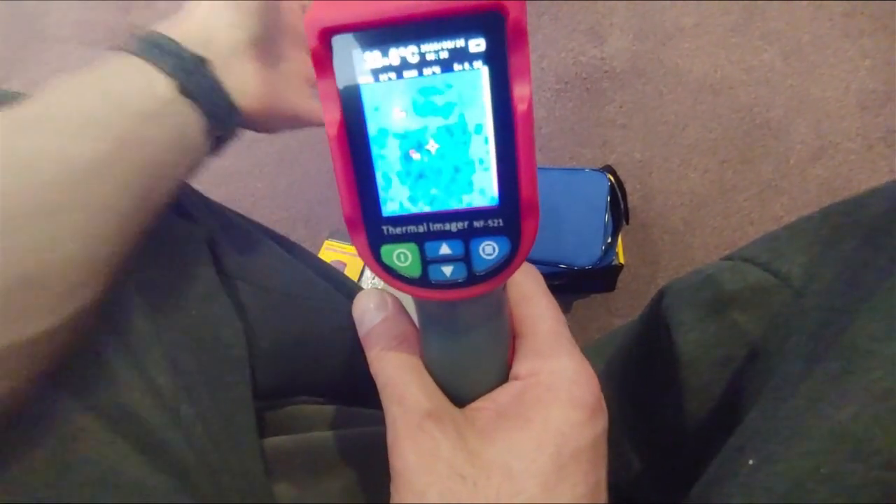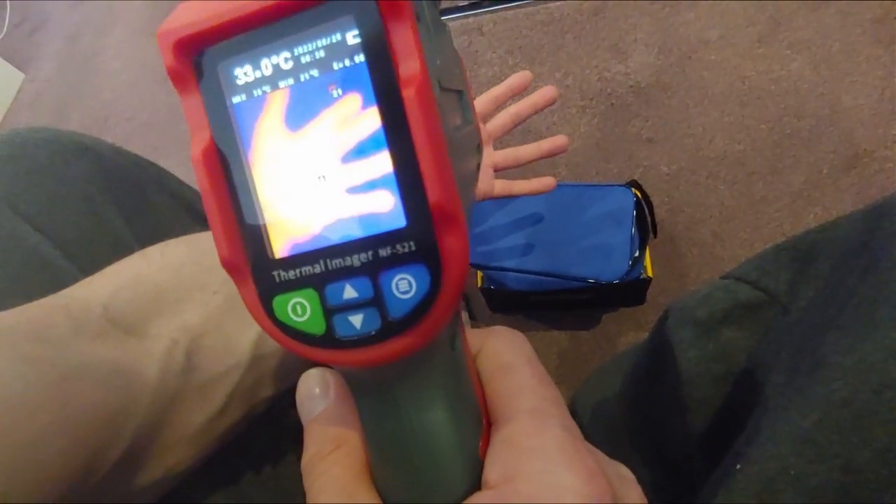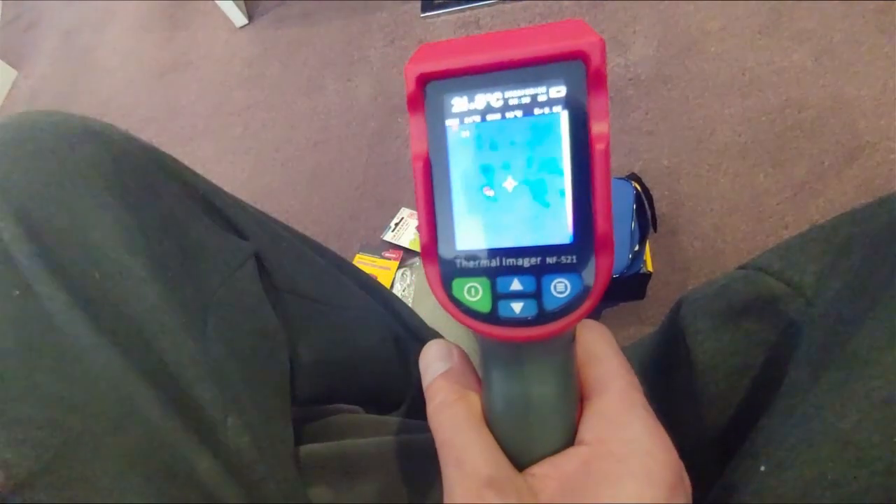So basically if I was to put my hand in front of it, that's what you'd see. So my hand's showing at about 35, 36 degrees. So yeah, incredibly good device for ghost hunters.